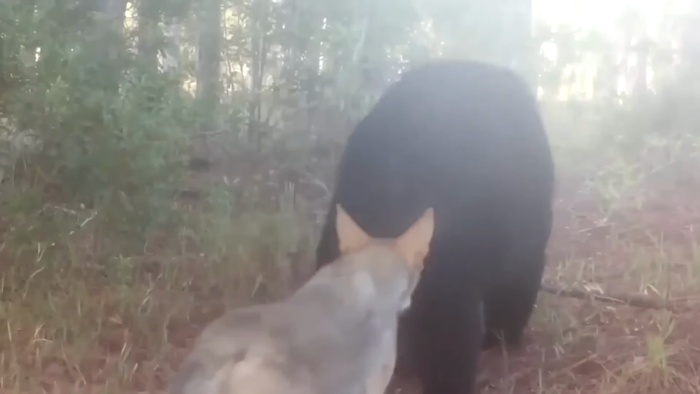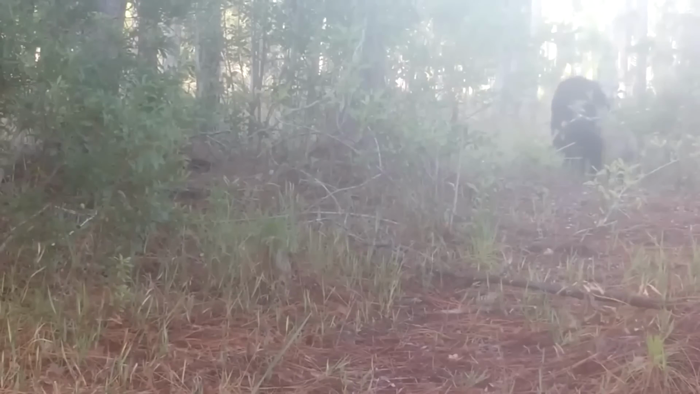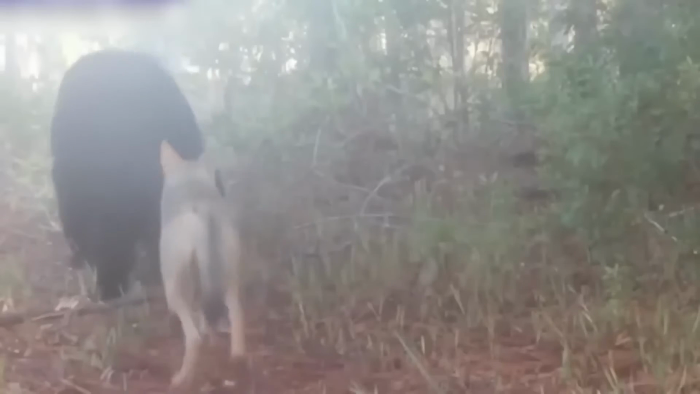Attacks on people are rare and seldom result in significant injuries, but they have been on the uptick. Personally, the coyote isn't the one I'm worried about, the bear. On the other hand, well, we know how that attack would likely end.